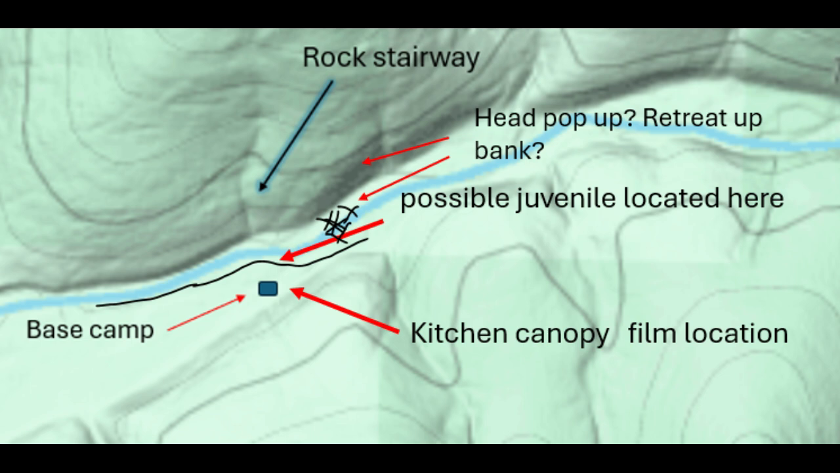Well, I found one. Here in this map, you can see the kitchen canopy film location, and the possible juvenile was at the edge of the creek where it drops off. Then when I went down in there, you can see the log jam, that something was in behind there, peeking its head up over the top of that, and then it moved up into the far bank. These are all the things you're going to be watching me explain as they unfold.